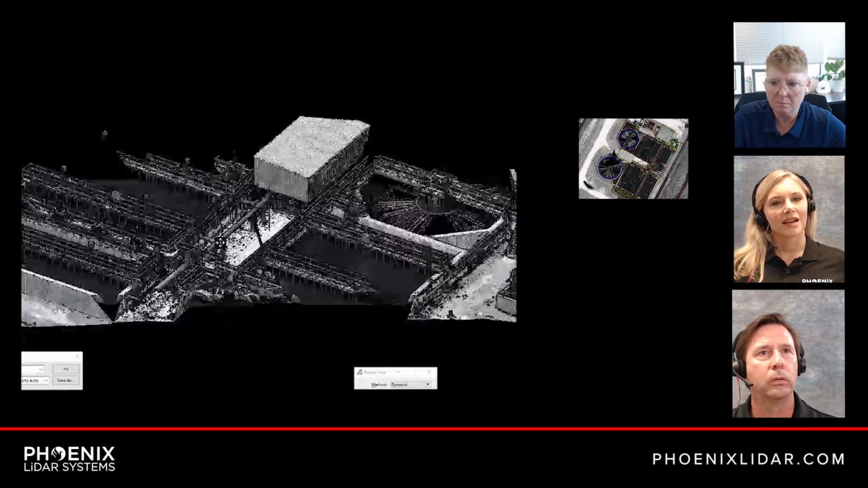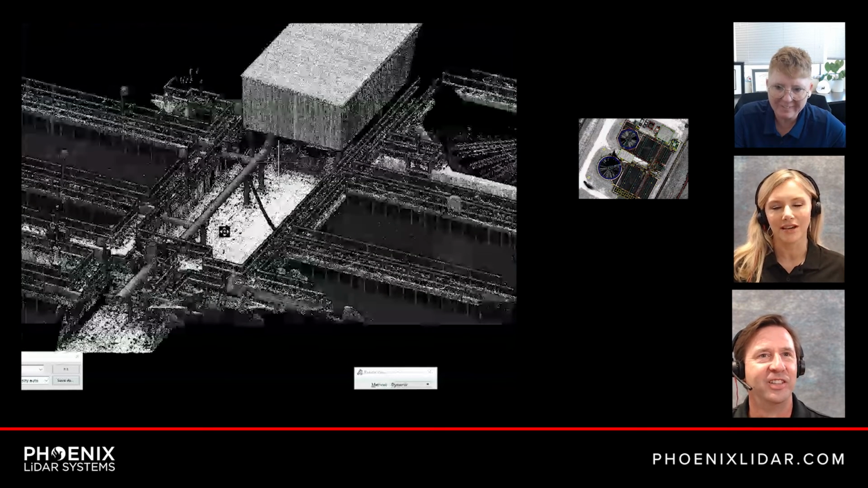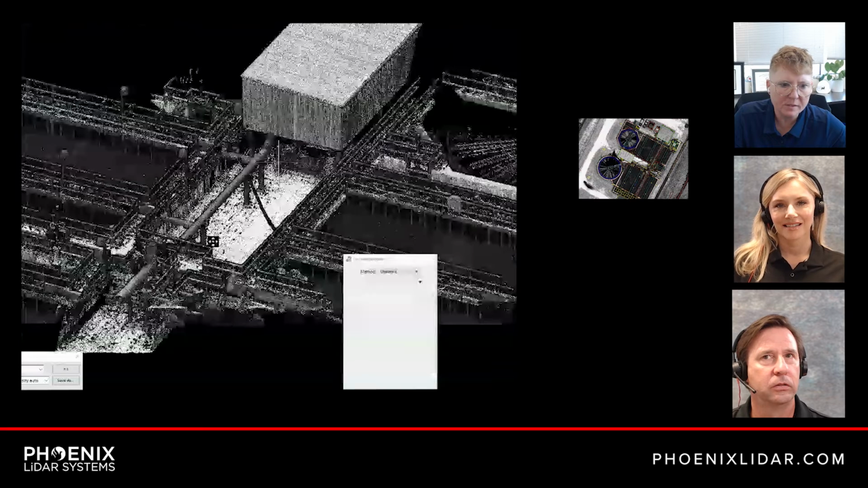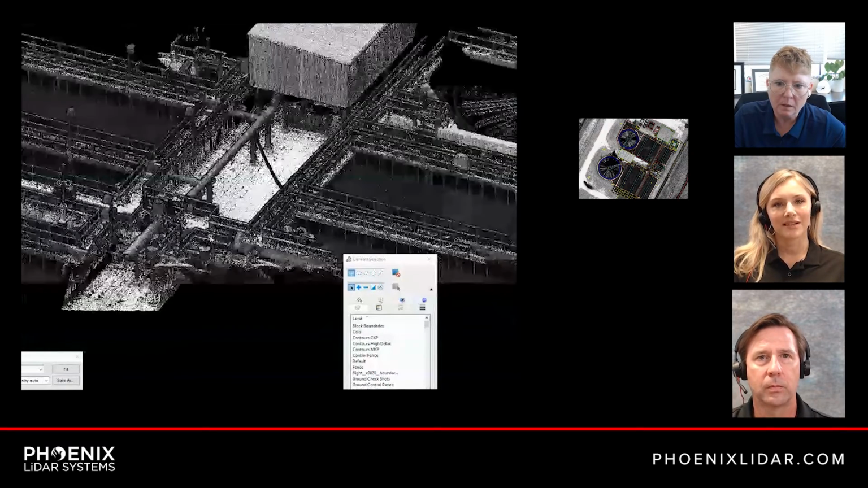And obviously, time equals money. So, from a monetary point of view, how much do you think that this has potentially saved you? I think we saved probably 50% of the cost comparable to a terrestrial scanner. Yeah, it's pretty impressive.